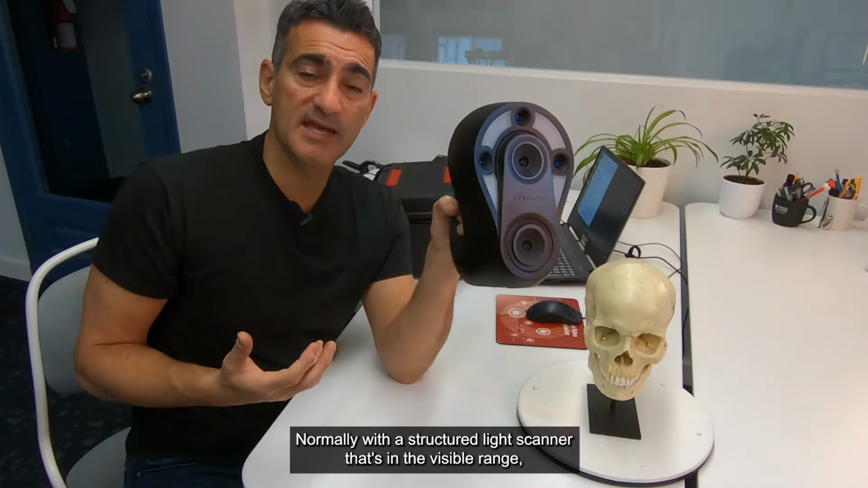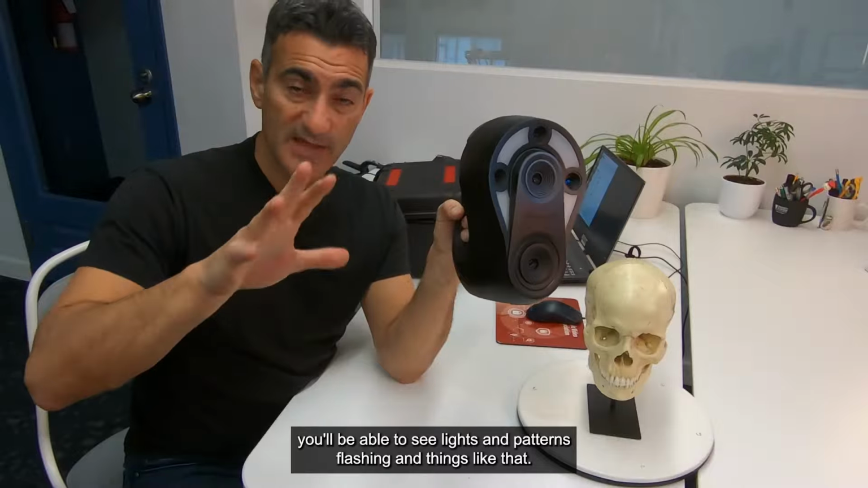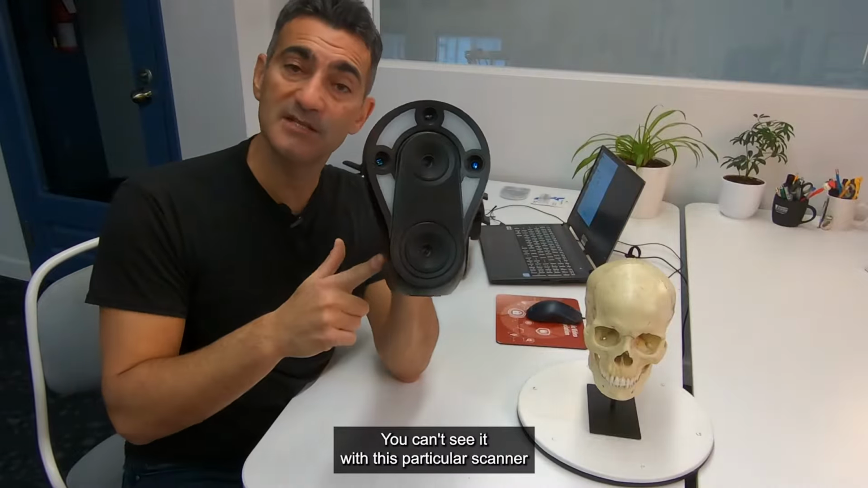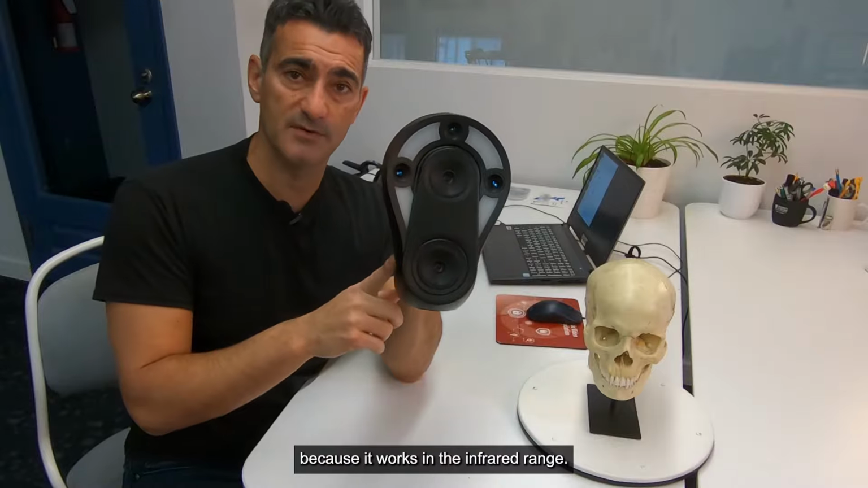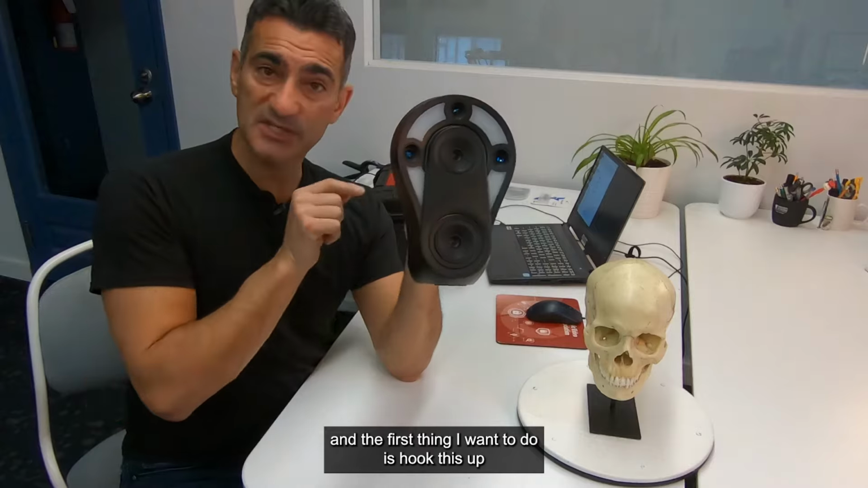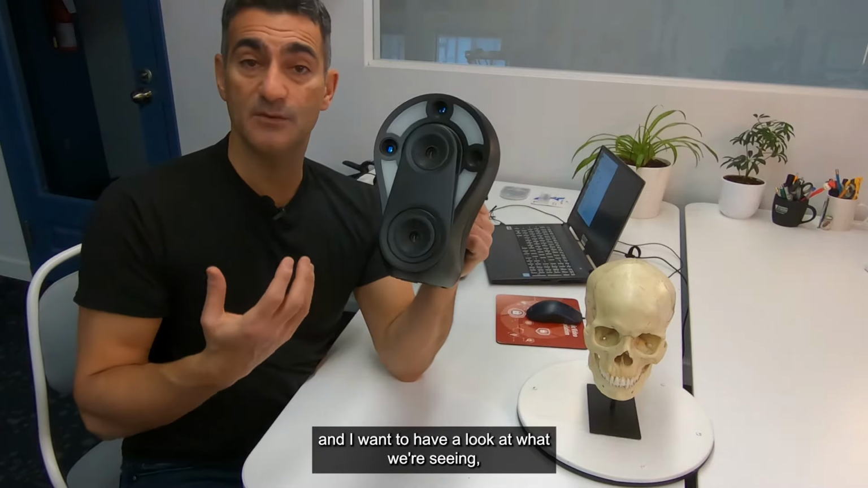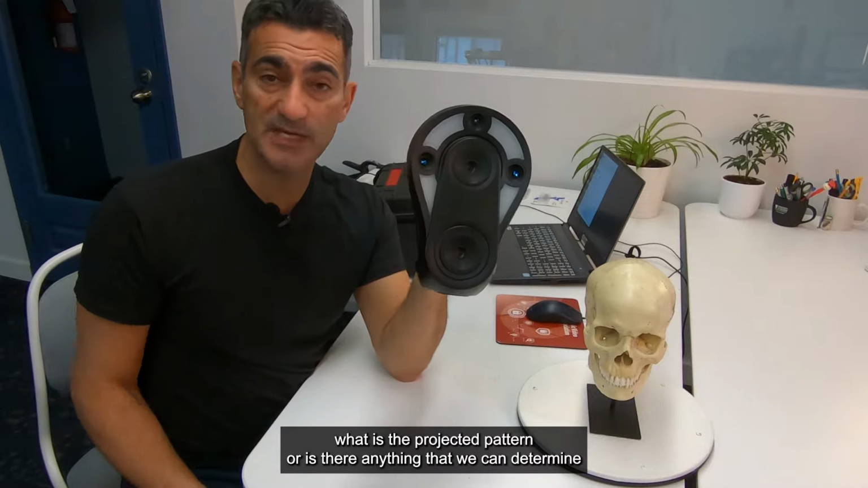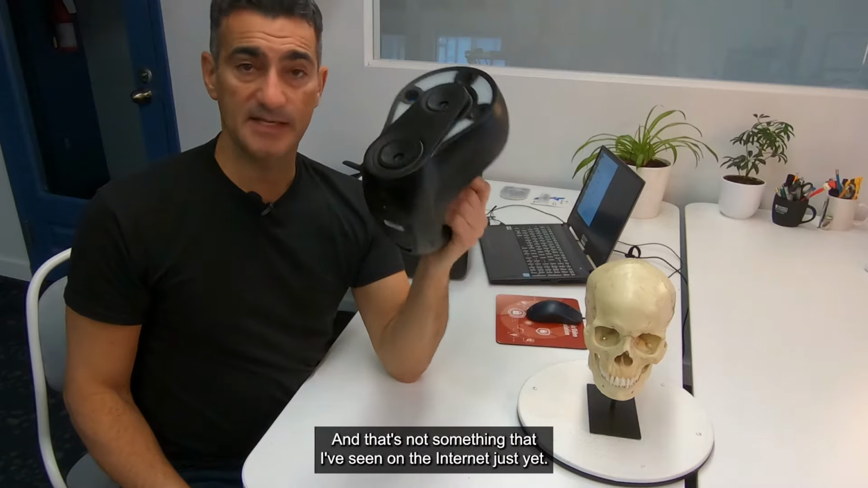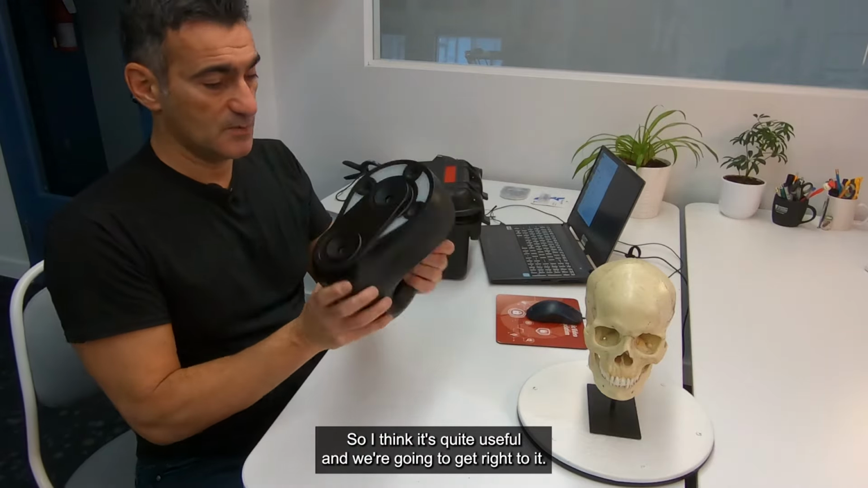Normally with a structured light scanner that's in the visible range, you'll be able to see lights and patterns flashing and things like that. You can't see it with this particular scanner because it works in the infrared range. So I have a camera that will see in the infrared, and the first thing I want to do is hook this up, and I want to have a look at what we're seeing. What is the projected pattern, or is there anything that we can determine coming out of this thing? And that's not something that I've seen on the internet just yet, so I think it's quite useful, and we're going to get right to it.